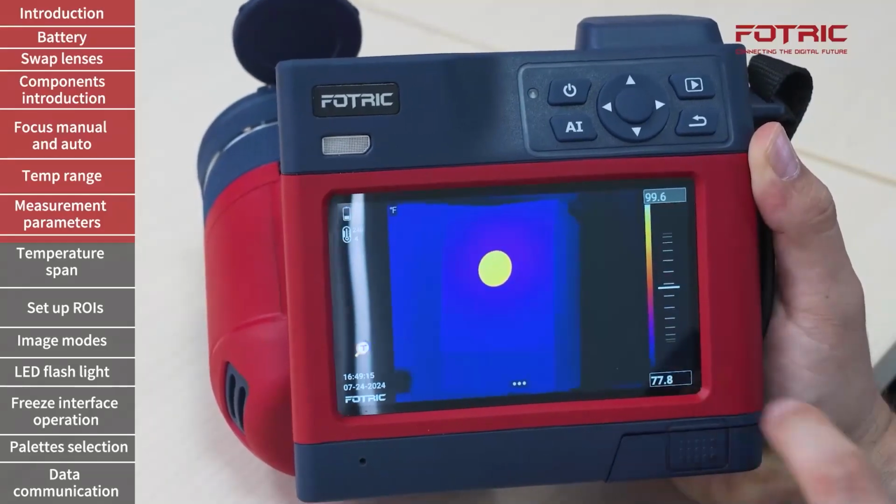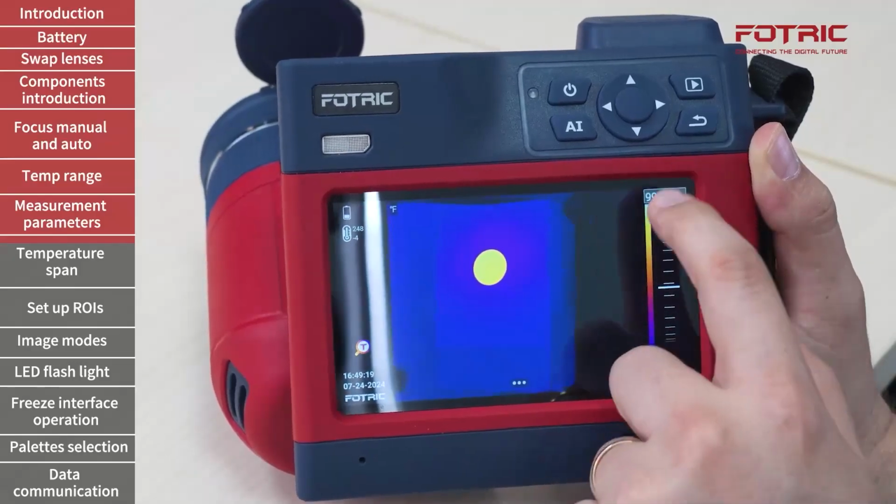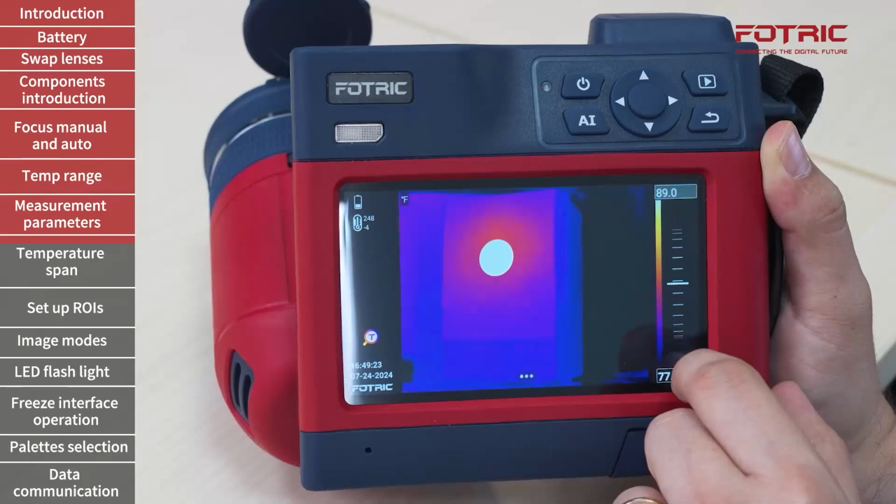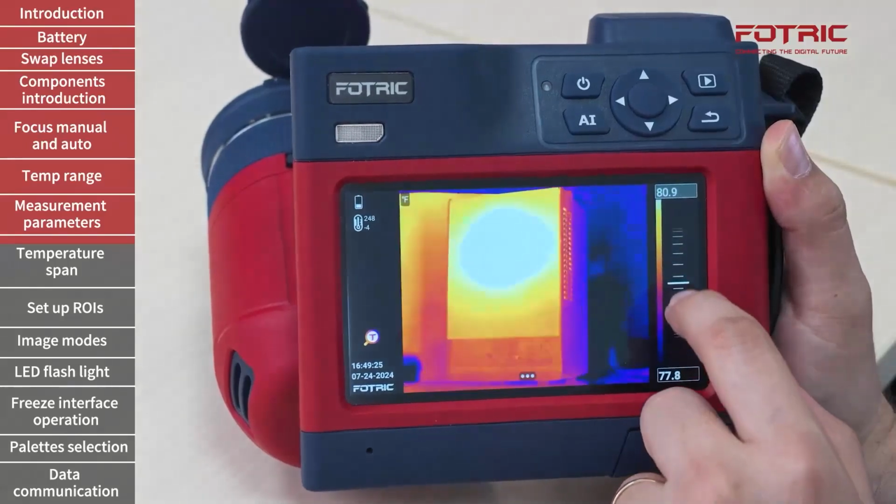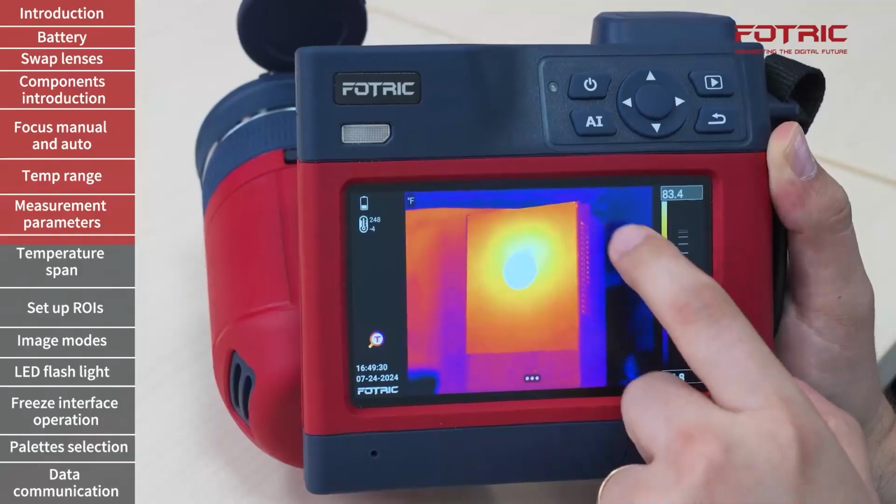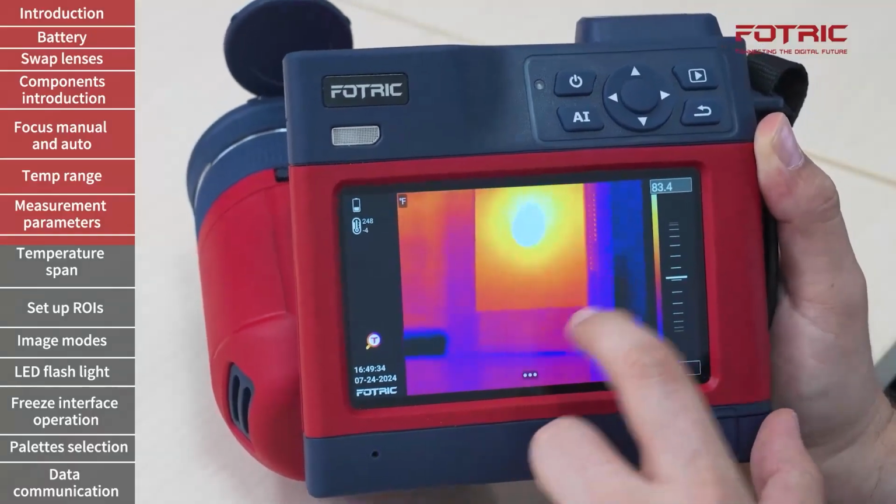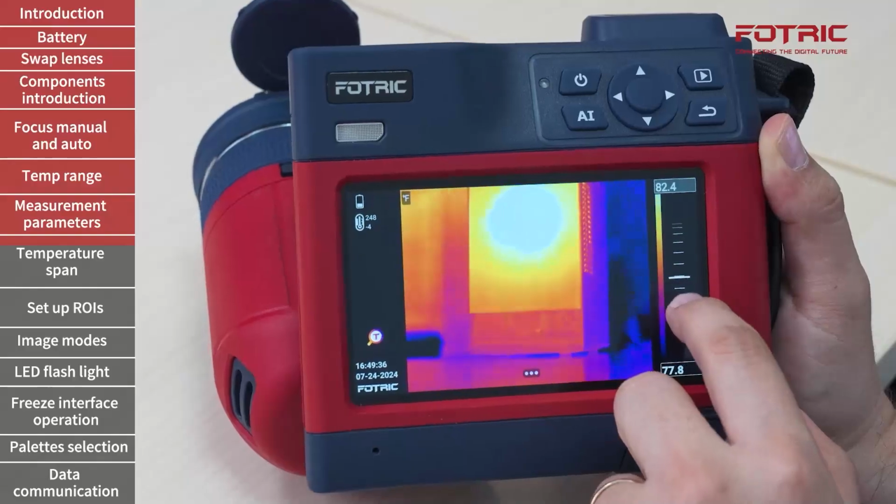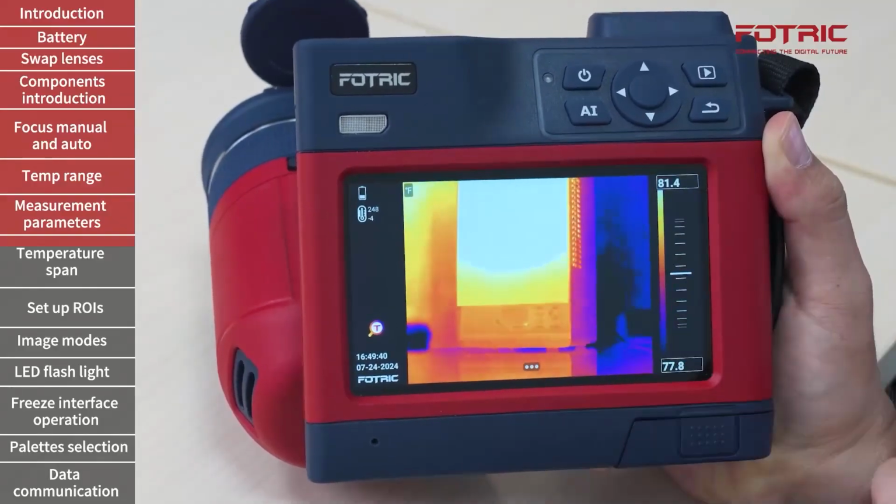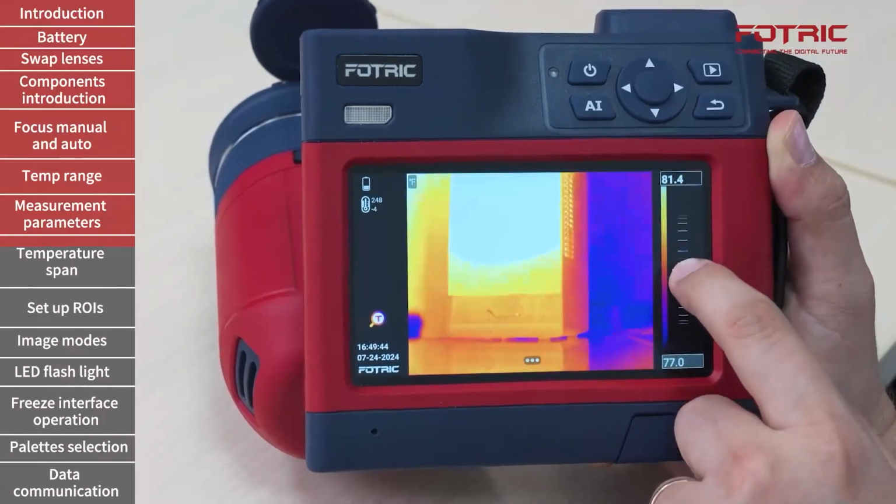I will tap on the bottom to deactivate it. Now I know that the top value is activated, and then I can scroll on the screen to adjust to a value that shows me and highlights specific issues. You can see how now the mesh on the side and some of the buttons of this equipment are pretty much glowing. I can lock this and unlock the bottom one and repeat the same procedure.